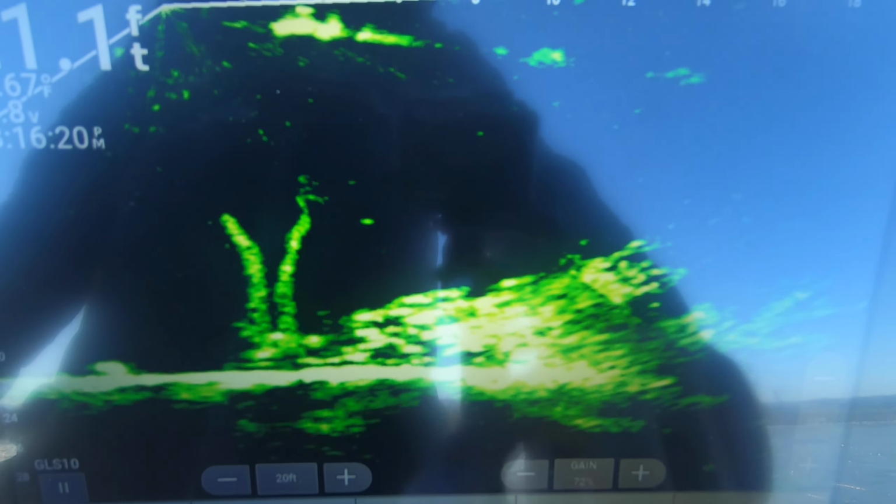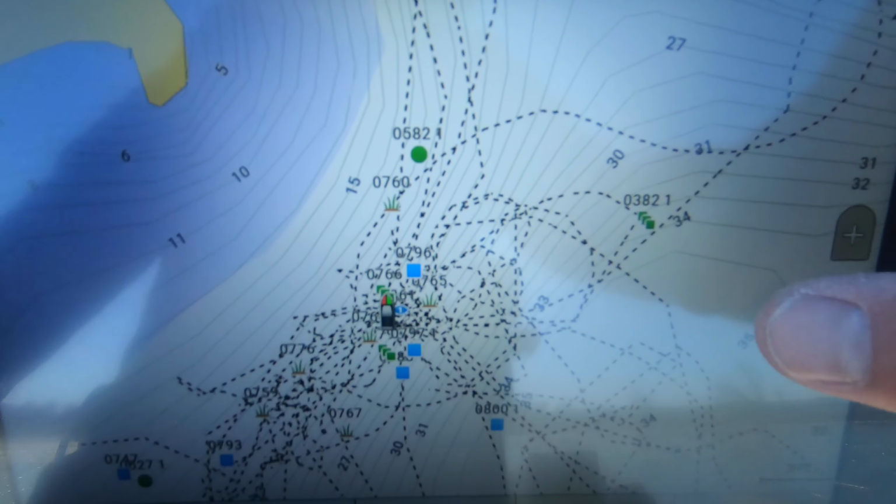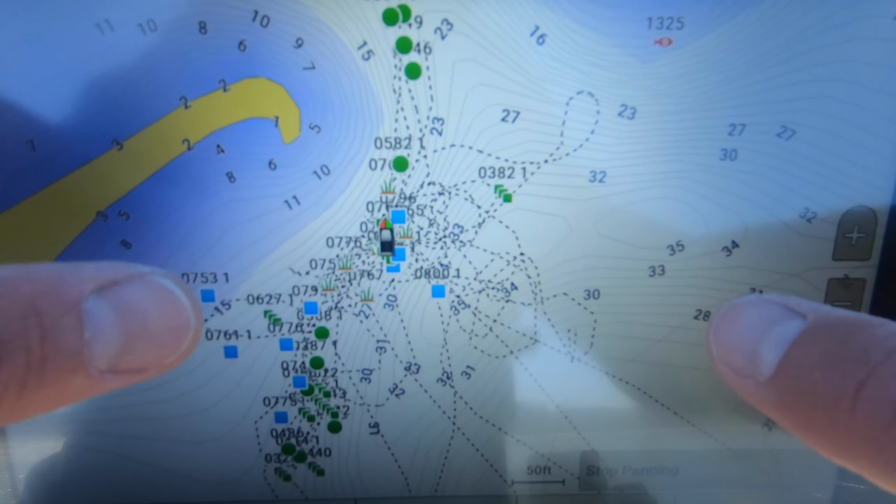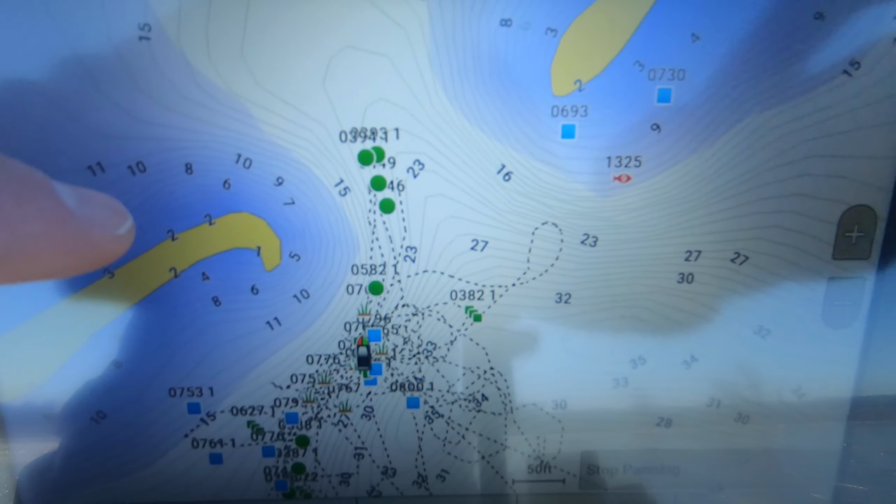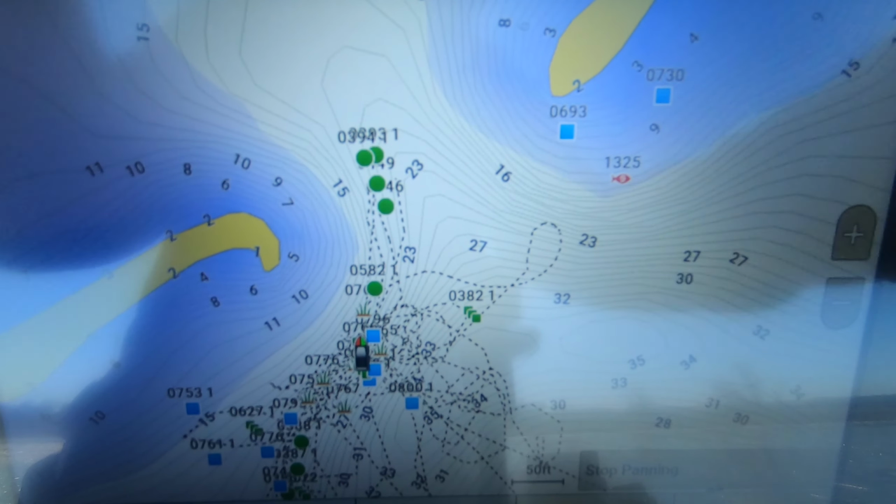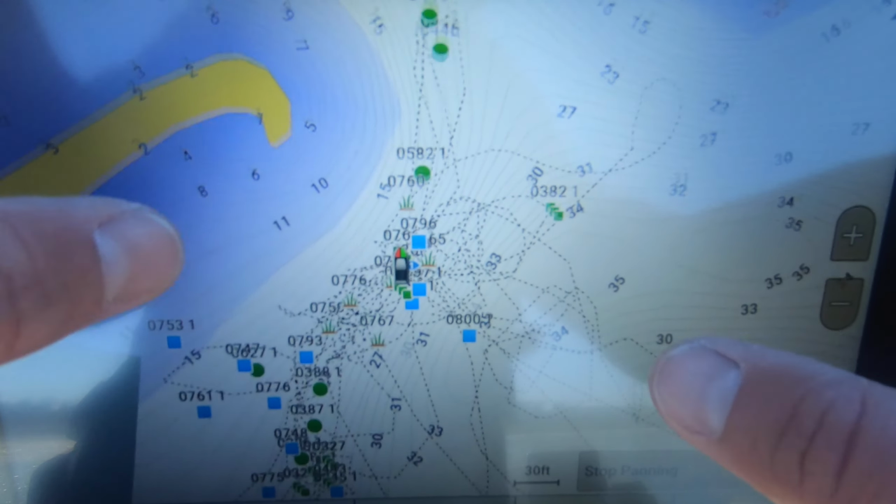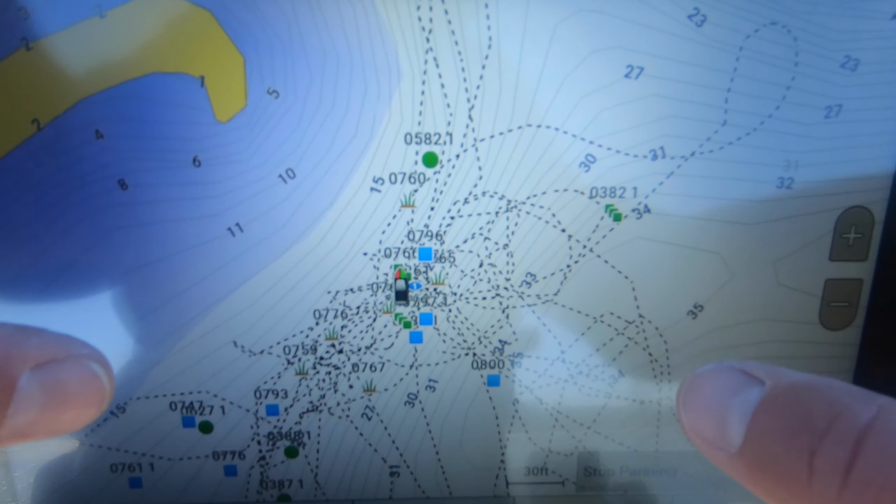But if we go to our home screen and then go to charts and then fishing chart, you guys can see here, if we zoom that map out just a little bit, you'll see that that river channel swings right up against there. We've got two rock jetties that come in between, so it's a real nice funnel kind of situation right there. But basically this time of year, anytime you're on any sort of crappie bite, it's pretty much going to be right on the river channel.